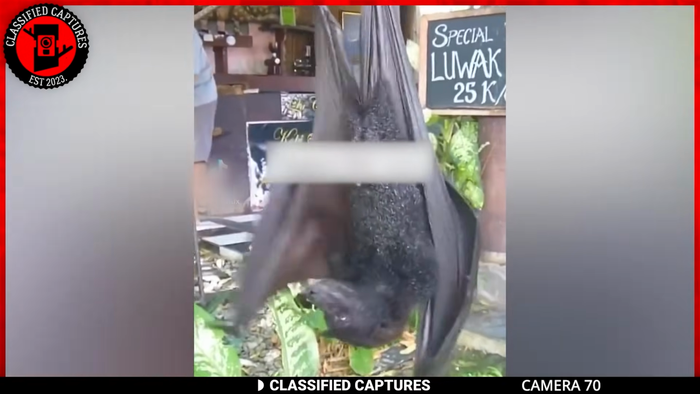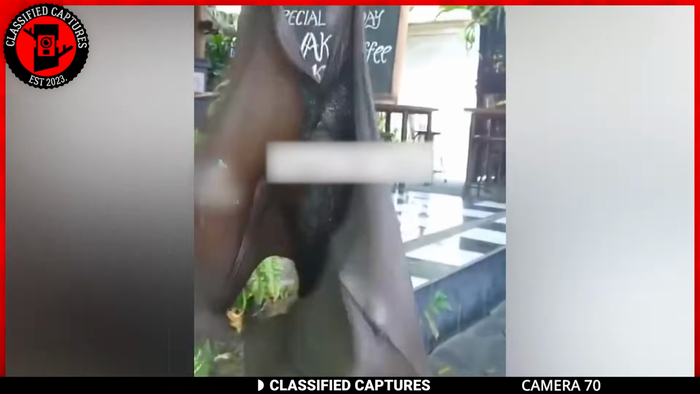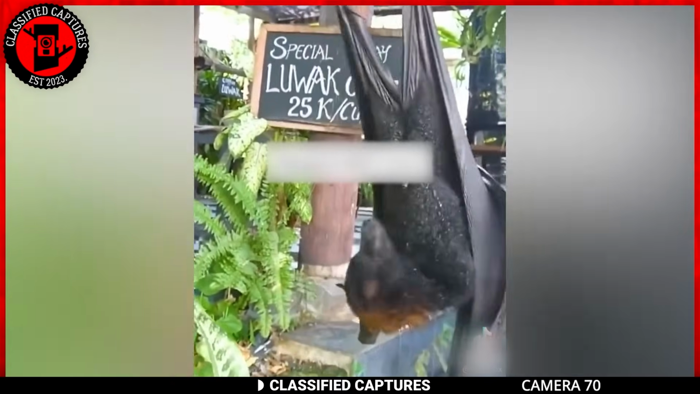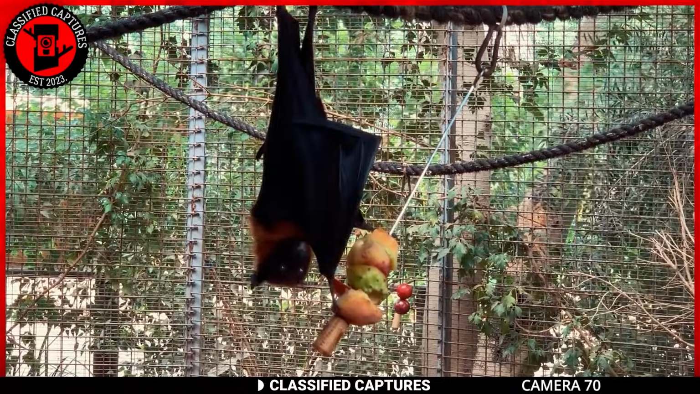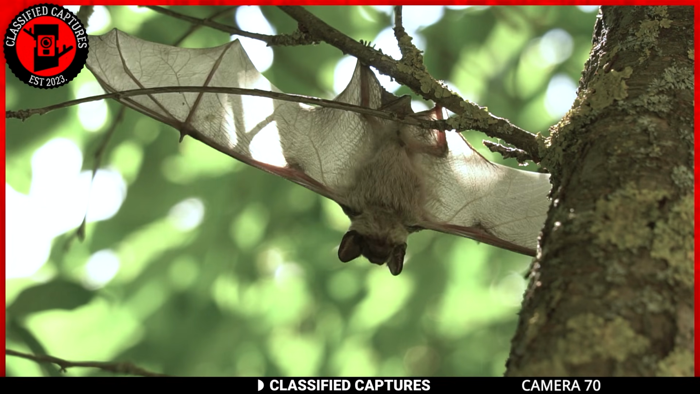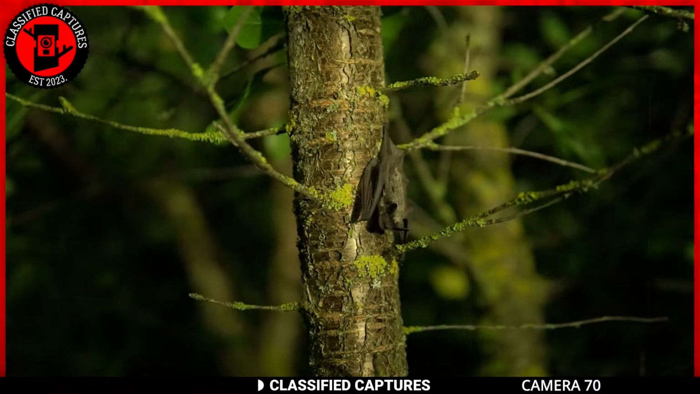In an outdoor coffee haven, a passerby stumbles upon an extraordinary sight: a massive bat suspended from the ceiling, with its wings unfurled and an inky blackness defining its form. Bats come in various sizes and species, and some can indeed be quite large. Bats are fascinating mammals and play crucial roles in ecosystems, including pollination and insect control.